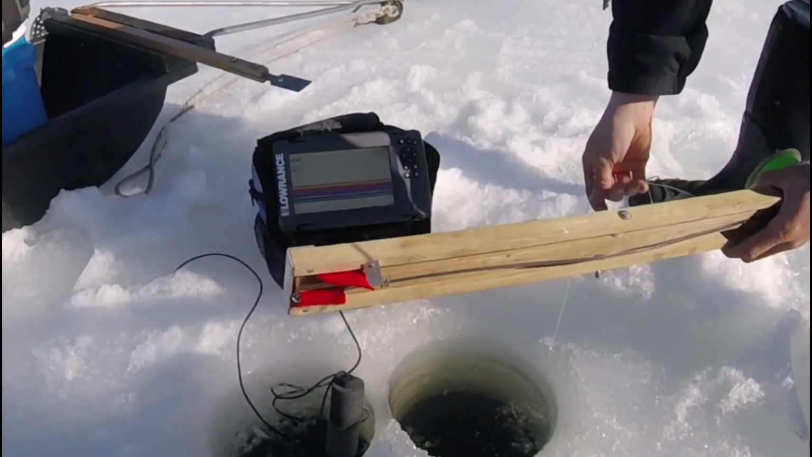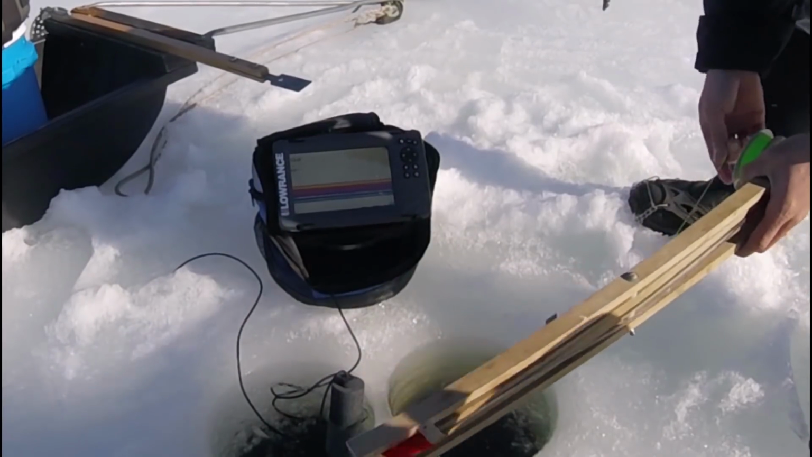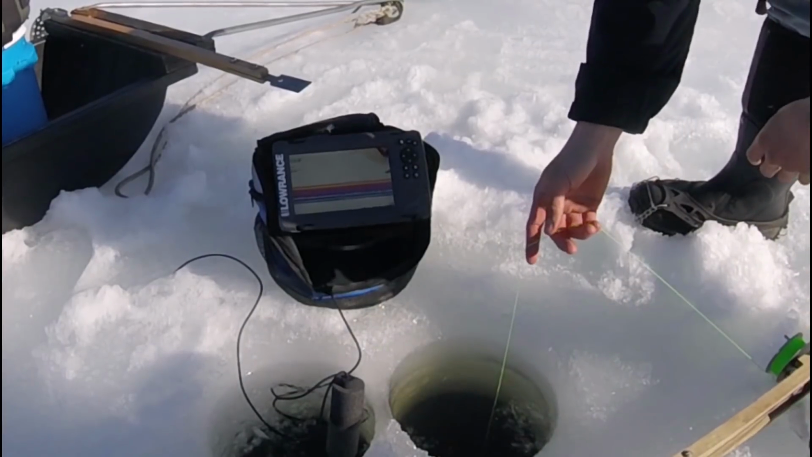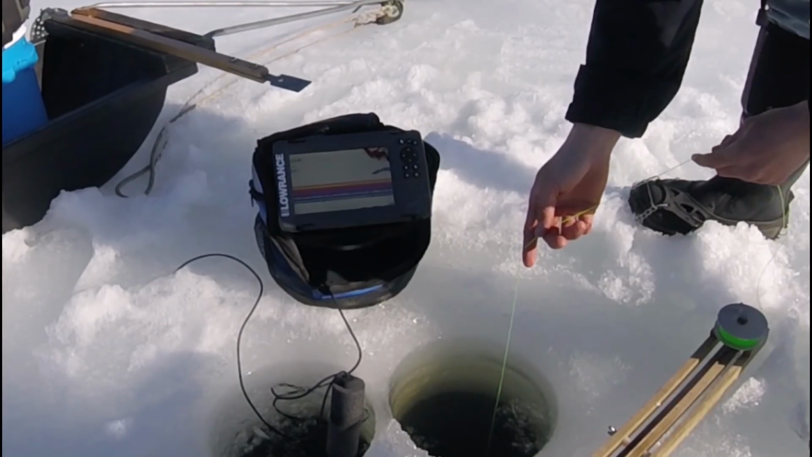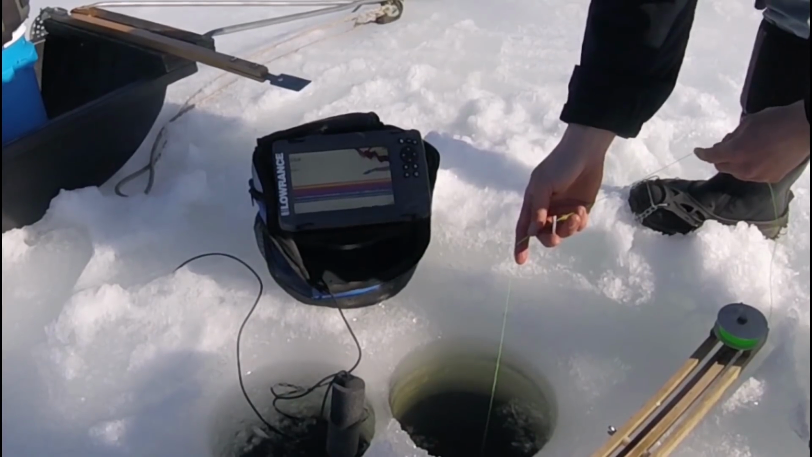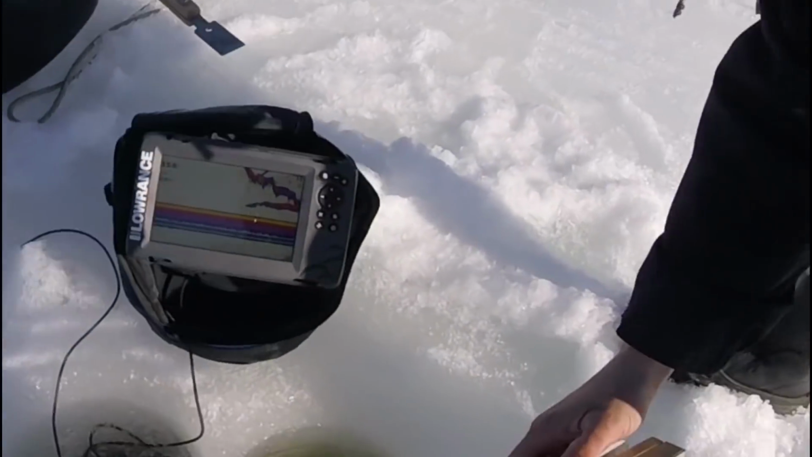Why isn't that showing? Well, I got it zoomed in, so you got to get it to at least 10 foot. Oh, you got it zoomed in at 10 foot. Okay. Oh, I see now. Oh, he's there. Or something's there. I don't know if that's him. It's getting bigger. Dude, I hope that's him. Yeah, that's him. Take mine if it snags it. Get my lure back.